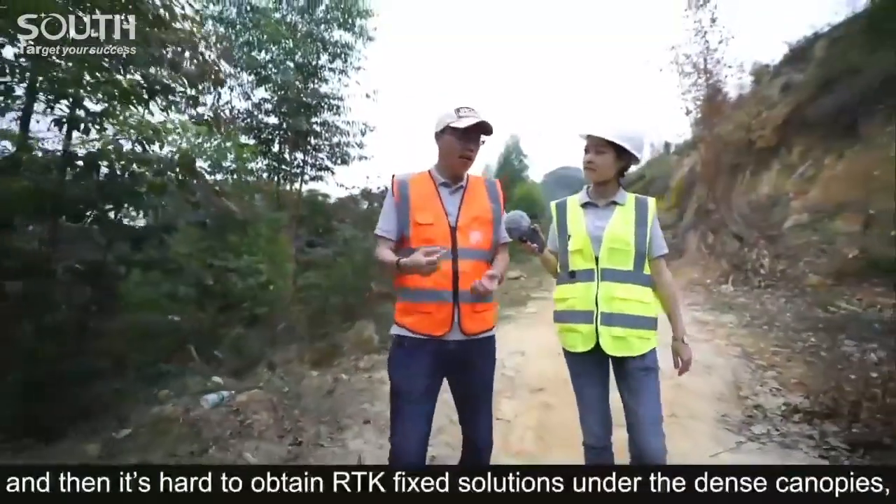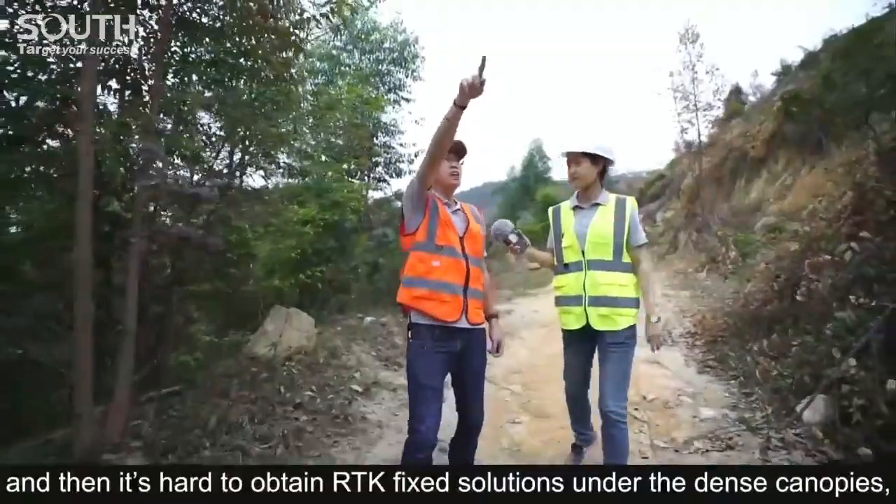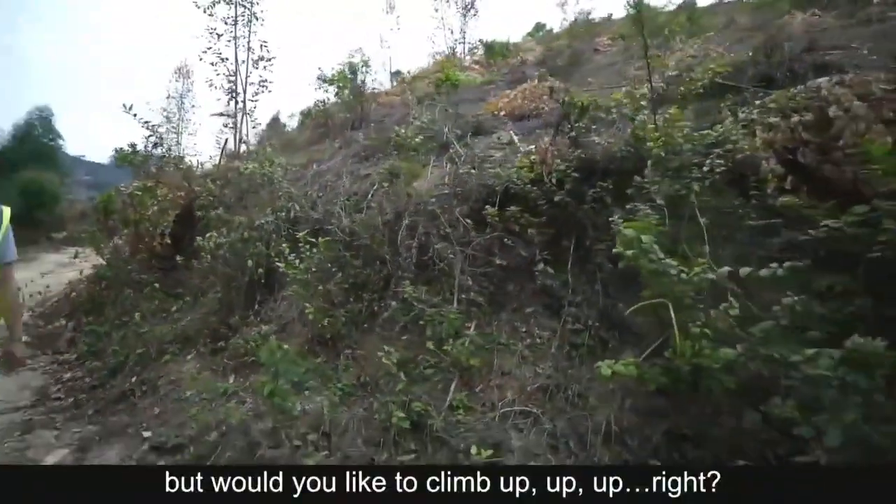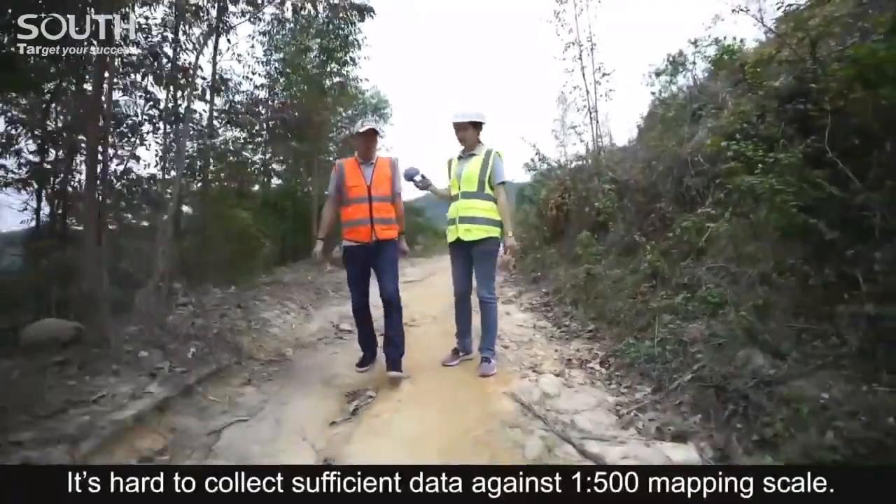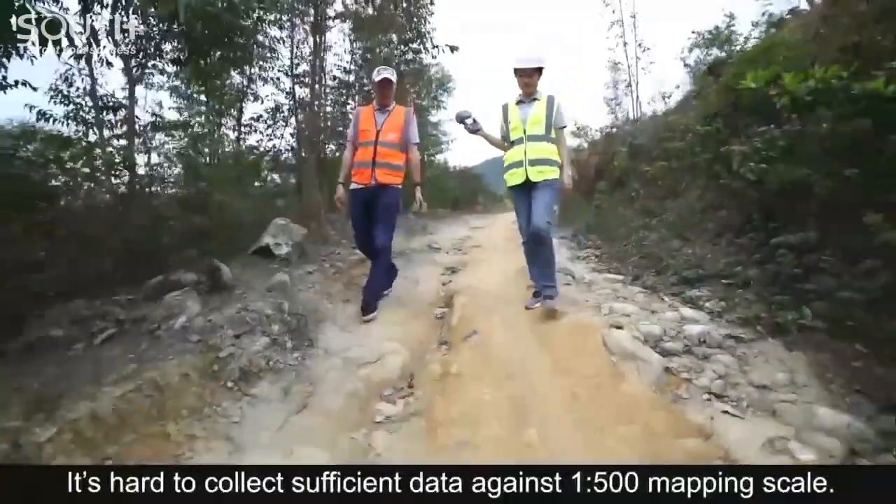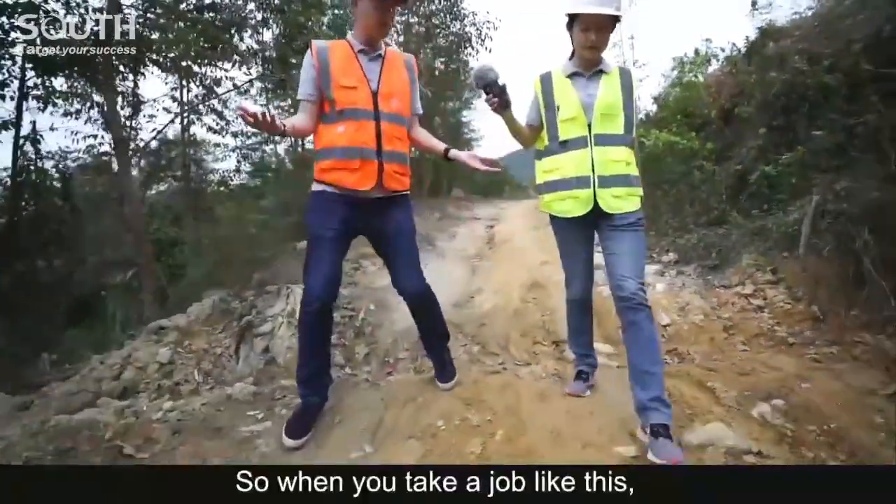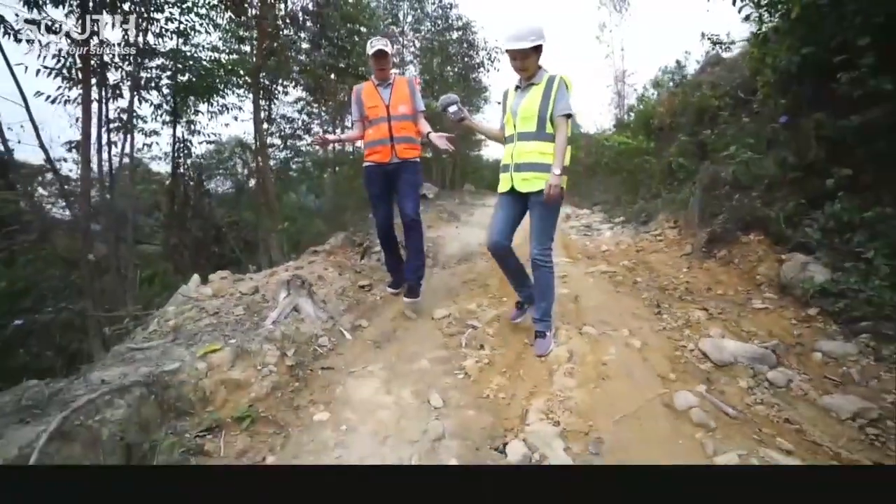No. It's hard to collect sufficient data against 1 to 500 mapping scale. Obviously. Wow, not easy, man. And then, when you take a job like this, easy job not for you, right? Difficult job. So no better option but LiDAR.